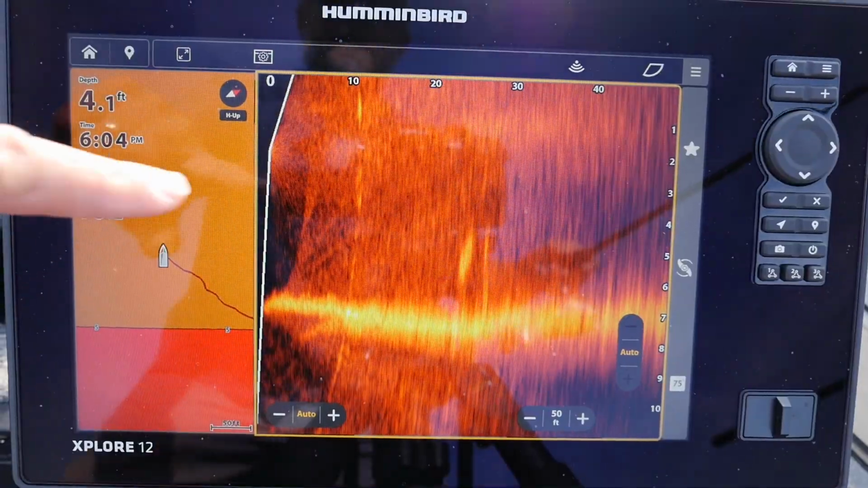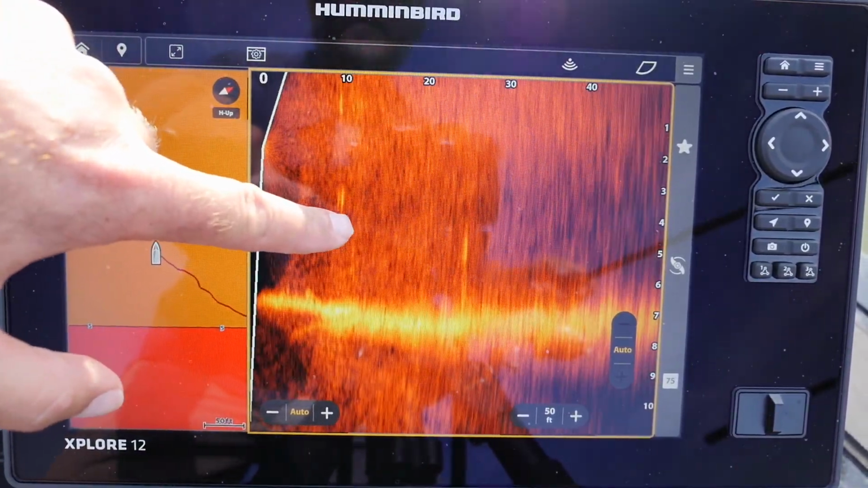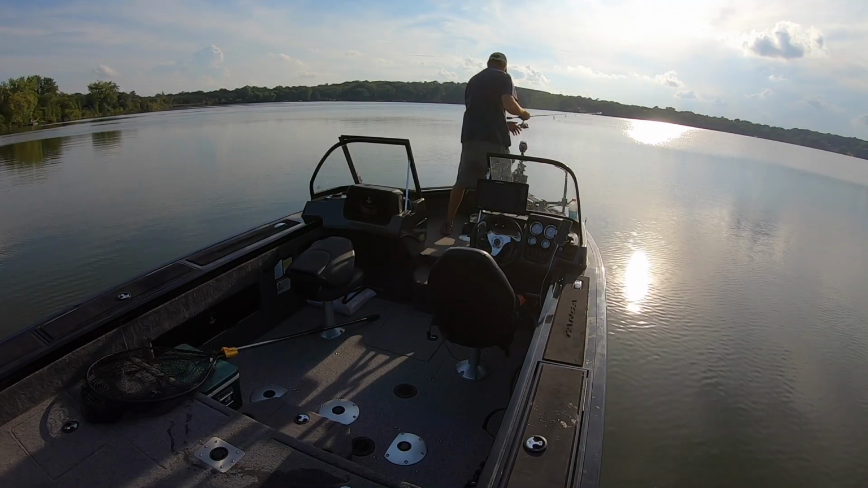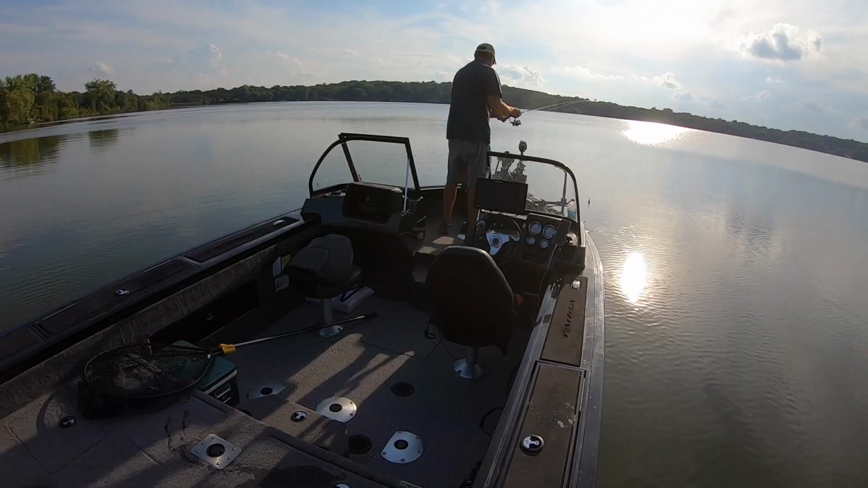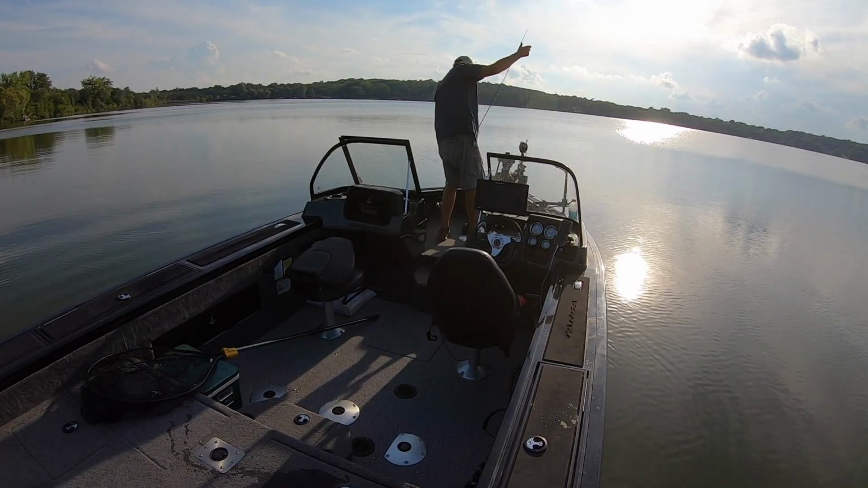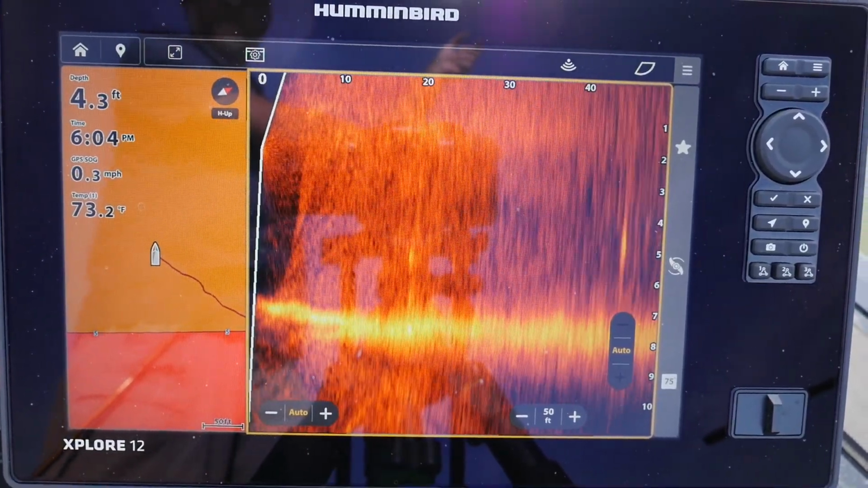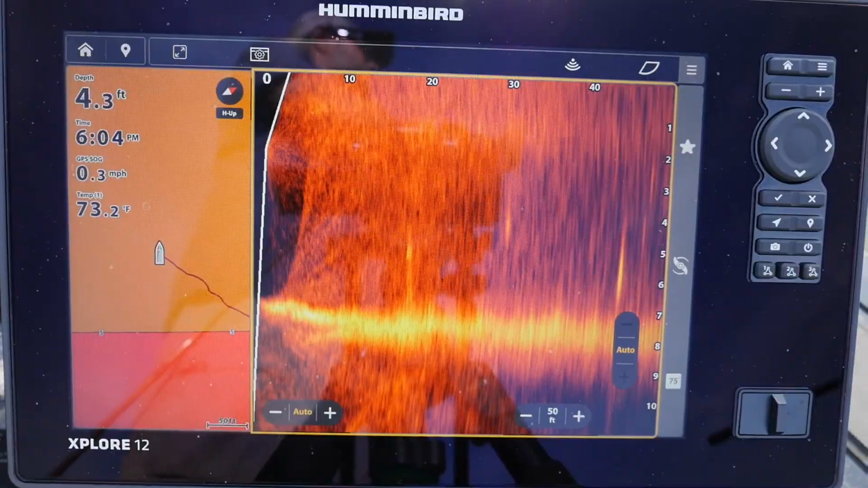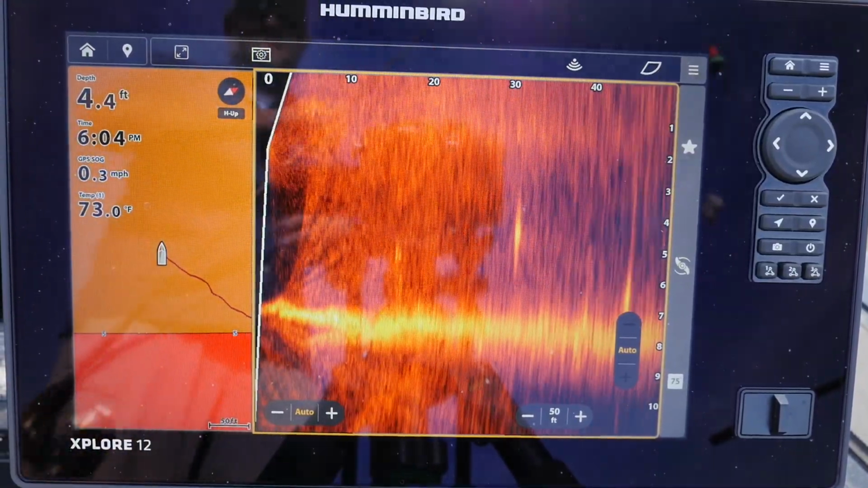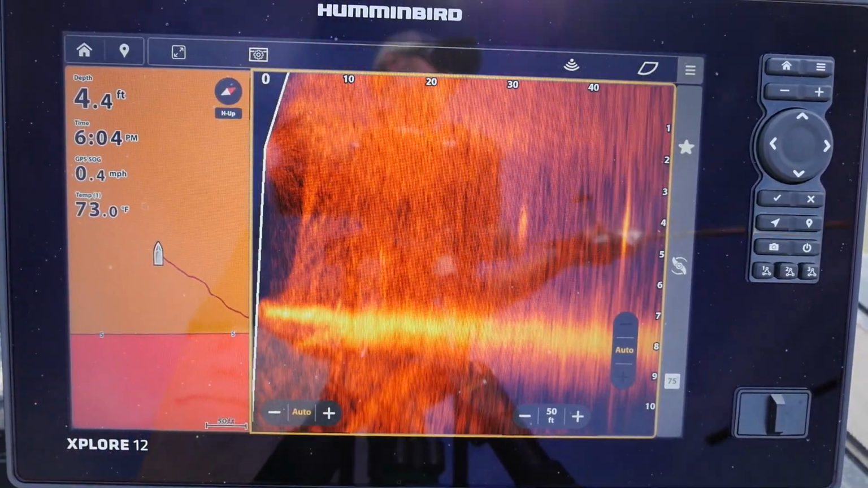There's fish all around me. That's my bobber right there. That's my shrimp. The first thing I need to do, yeah, that's pretty cool, is make this a little bit deeper. You can see those fish are kind of hanging in that 5-6 foot zone. Lots of marks. So I'm going to cast out. See that fish at 30 feet? I'm going to cast out to it and see what happens here.